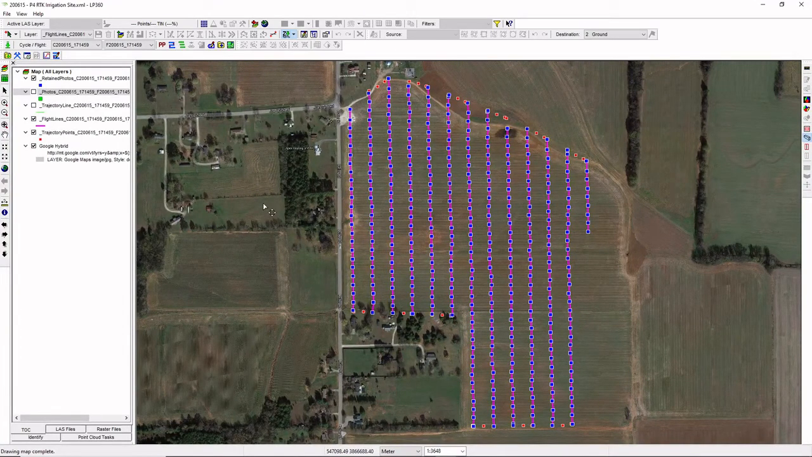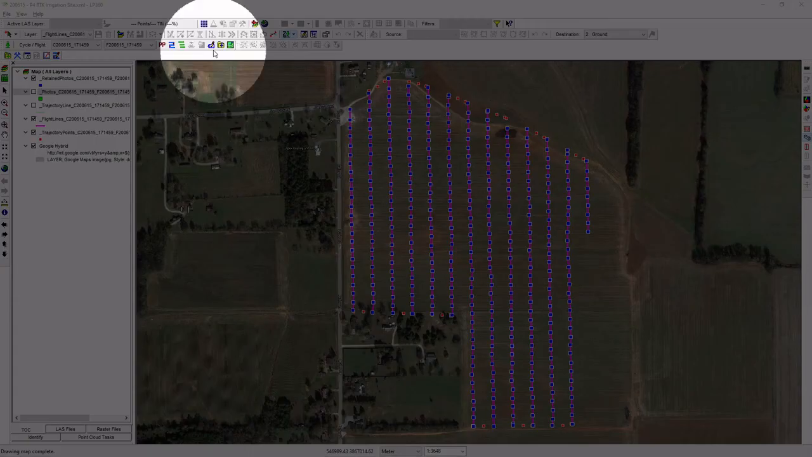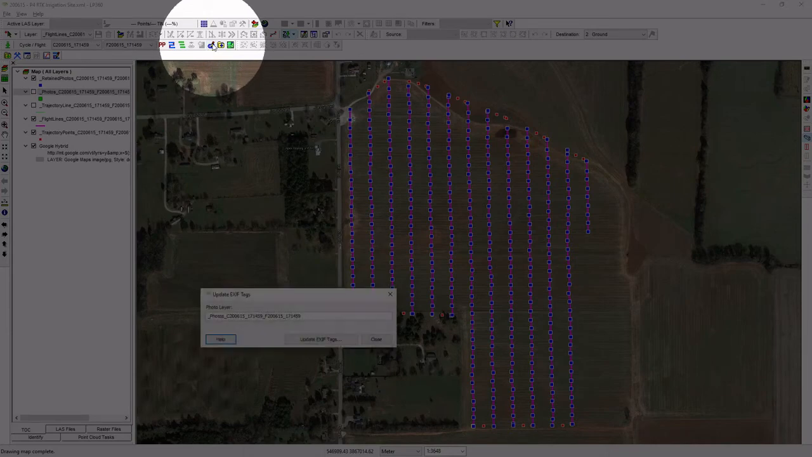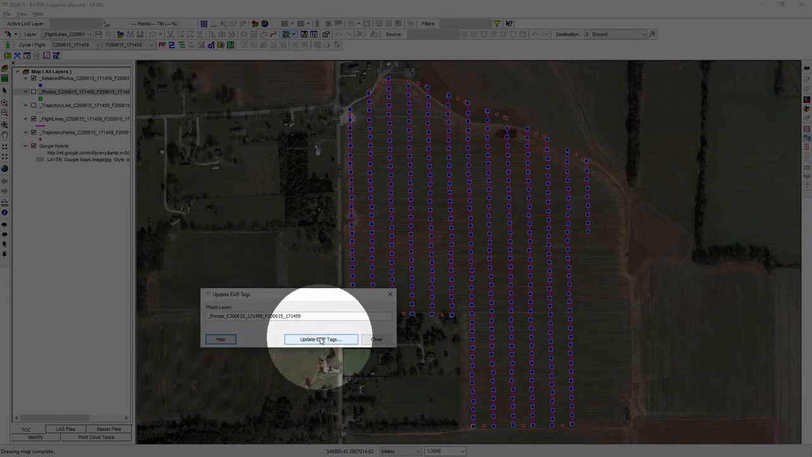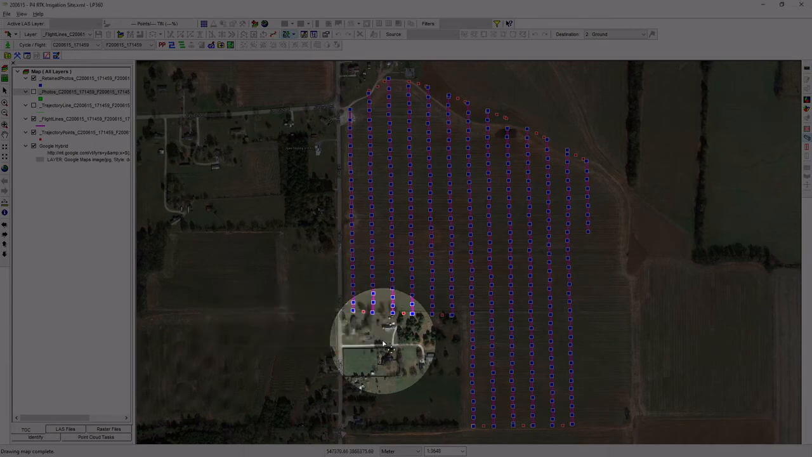Just a couple of cleanup notes before we move on to creating our photo package and our orthophoto and point cloud. If I had chosen not to update my Exif tags in the previous step, I can do that later. There is just a separate tool right here that will let you update the Exif tags. Very simple dialog. We'll just basically give it the photo layer, and it'll go through and update those tags for us anytime we want to call that tool.